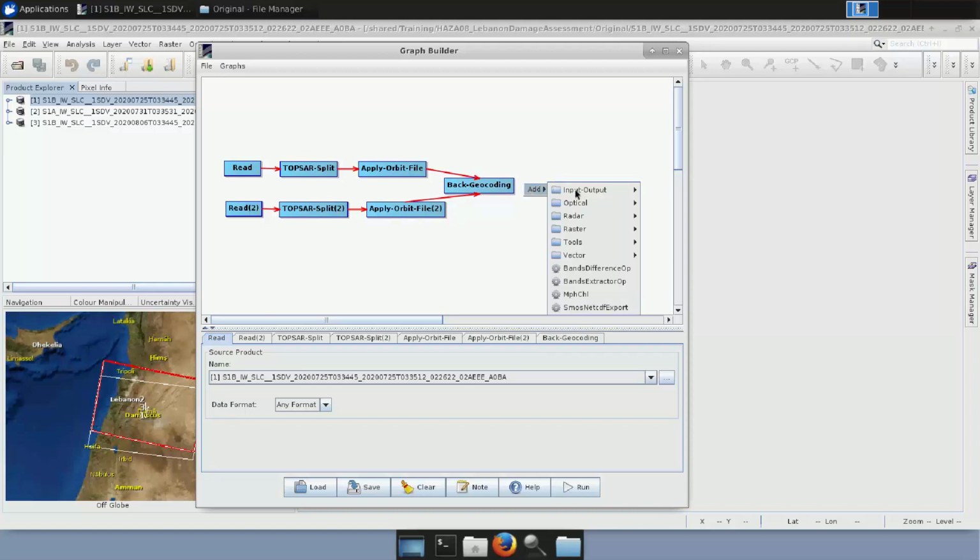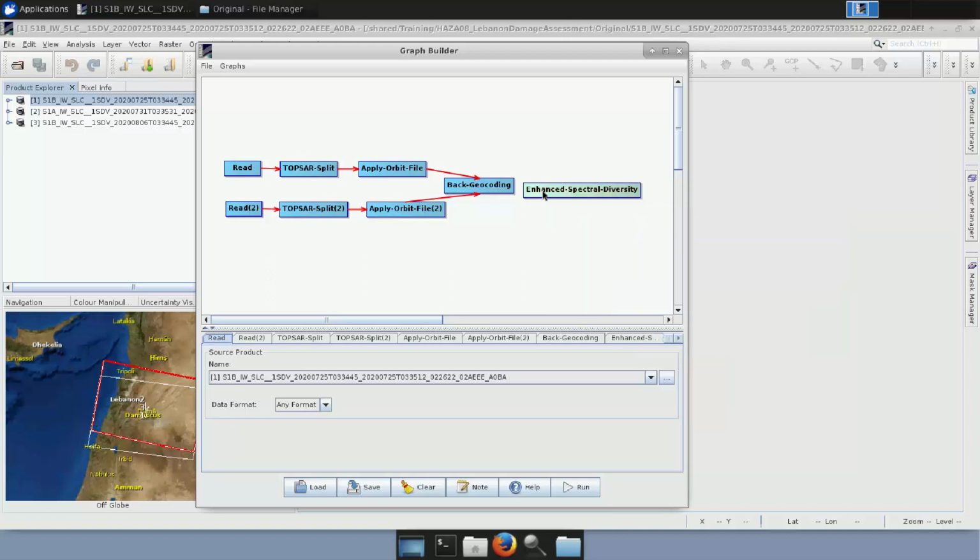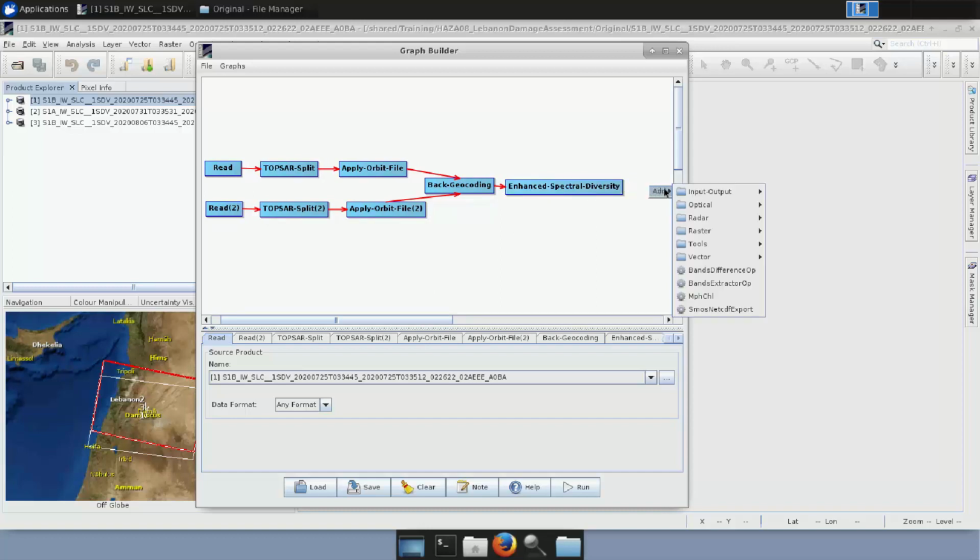And now we continue with the second part of it, which is Add, Radar, Co-registration, Sentinel-1 TOPS Co-registration, Enhanced Spectral Diversity, and we connect it to the Back-Geocoding. Finally, as we said, we right-click and add in the Input-Output the Write operator in order to have our final result of this processing.